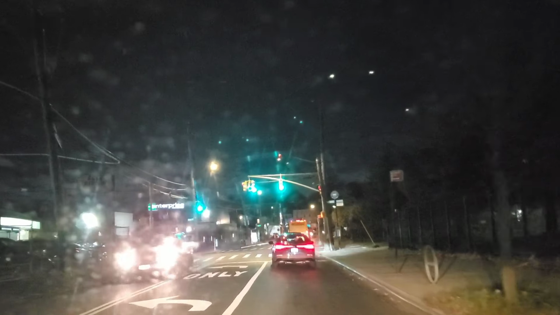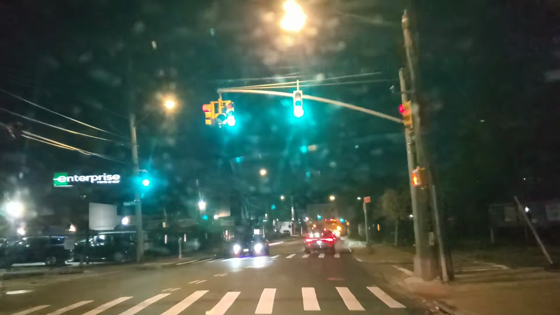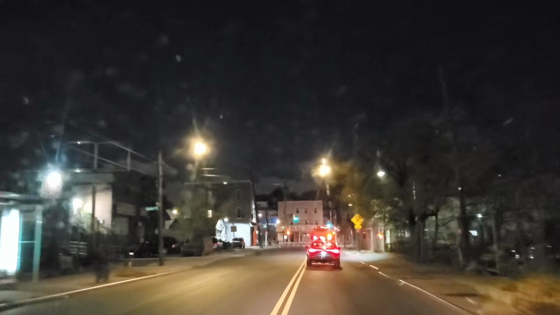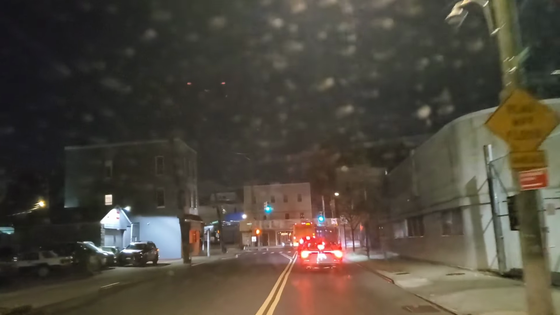So it's actually very common for us to take these driving tours in the middle of the night. And Josephine can't sleep, and I'm awake. She wants to go driving around.